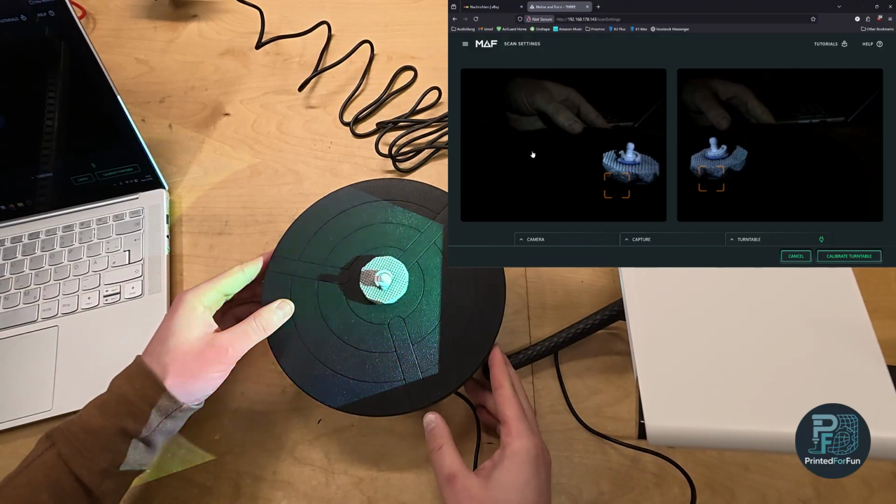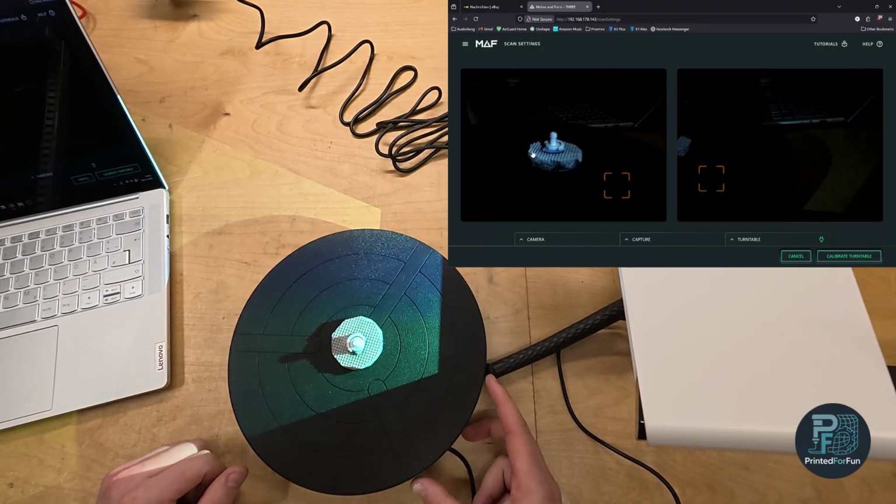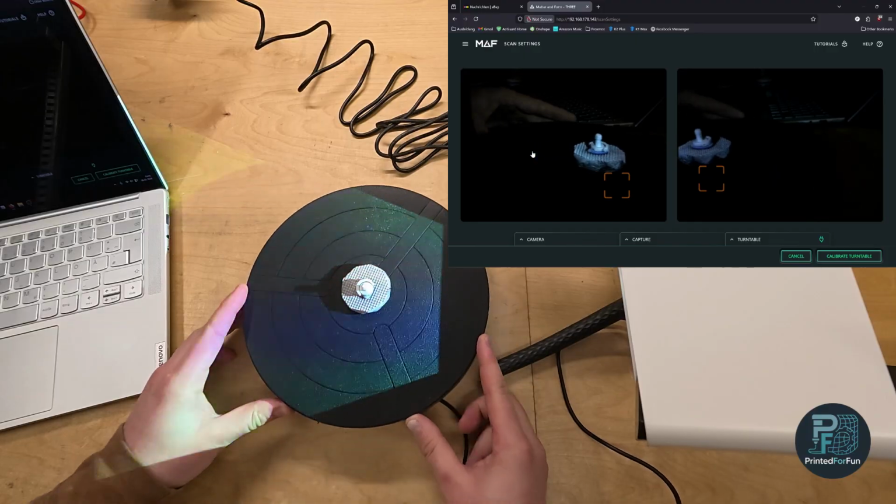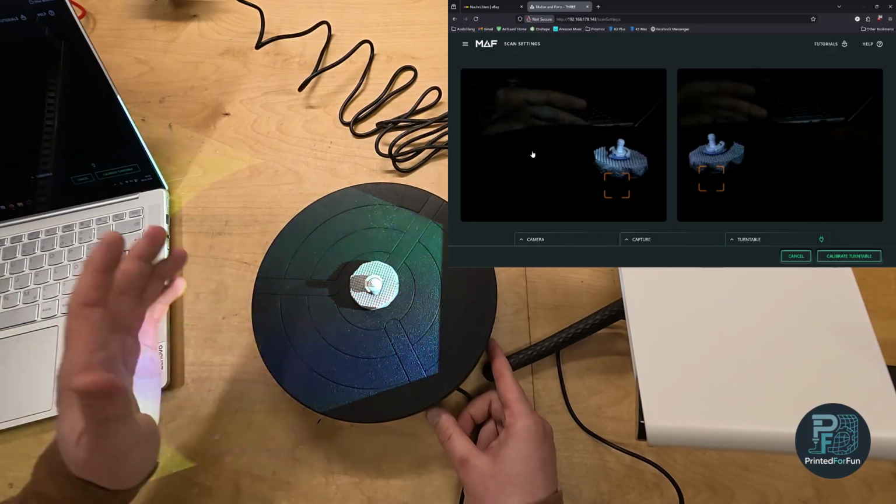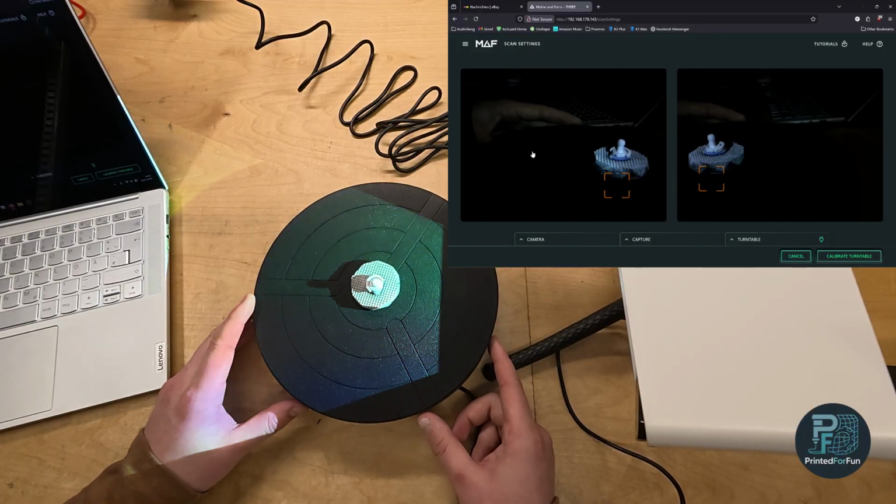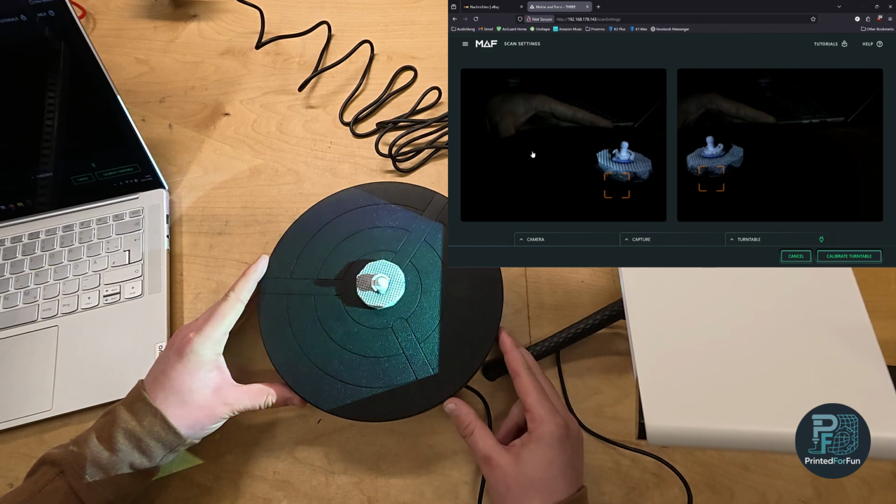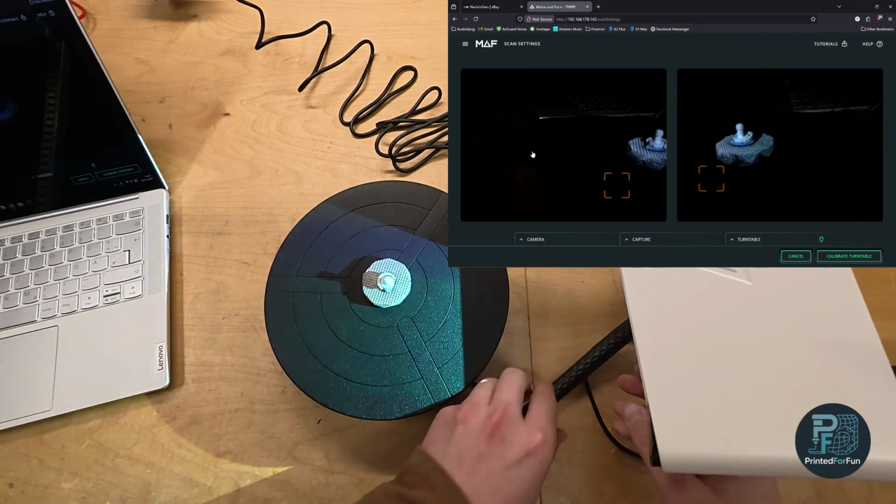So what wouldn't work is if I place the scanning table like this and only one camera sees it, or on one camera it's centered. Try to imagine that you have a mirror line in between the cameras, and both pictures should look roughly the same. Also for smaller parts you can move closer. So maybe let's turn this a bit.